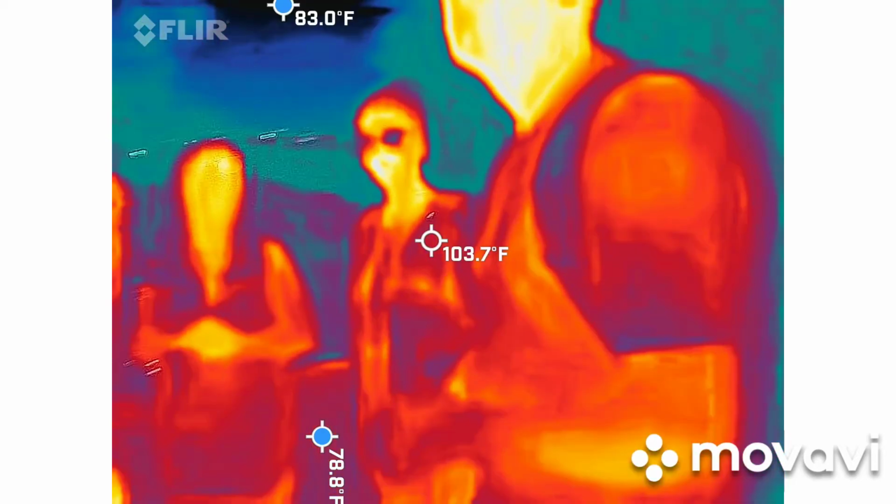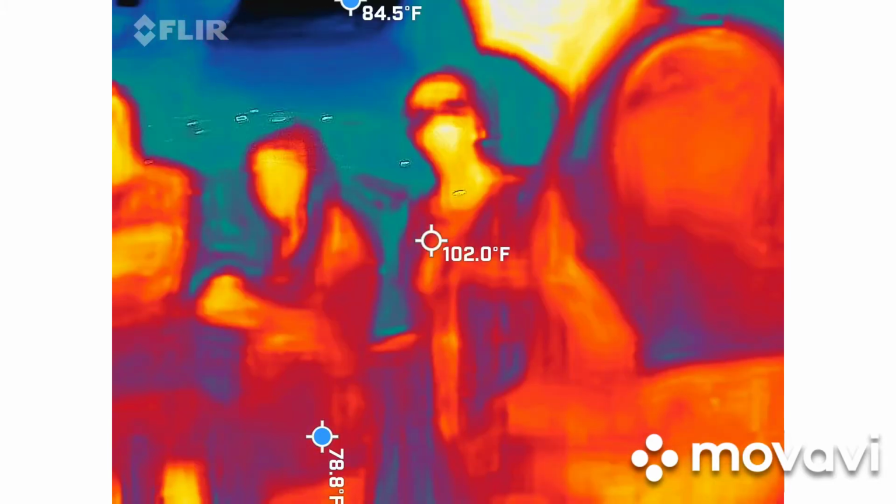Yeah, I smell burgers. Smell burgers? Yeah. I smell somebody cooking, but that's the only thing. I normally can smell the manure. Sorry. Didn't mean to misconstrue the burgers for the manure.